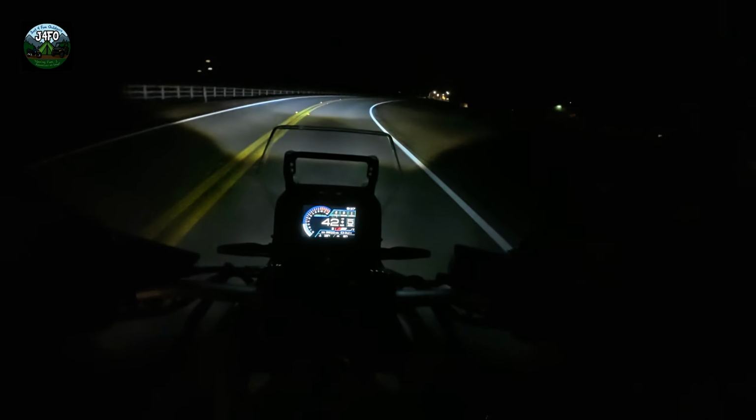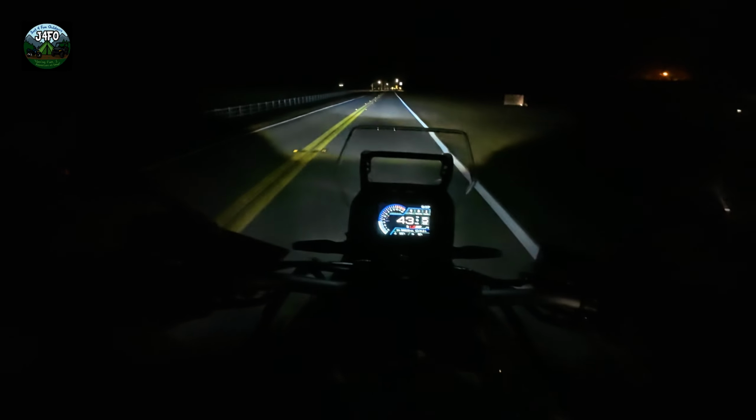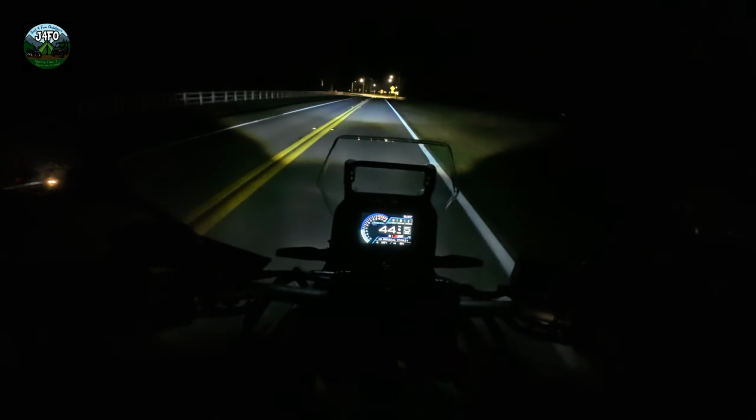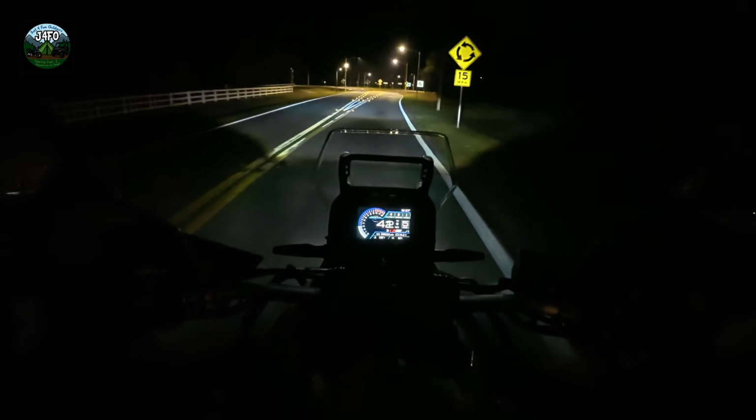I'm not sure I'm digging it. Just kind of like a big wing out there. It's not giving us a lot of light here on the front, like down below us. Of course, we should be looking out past us, not down directly in front of us either. I get it.